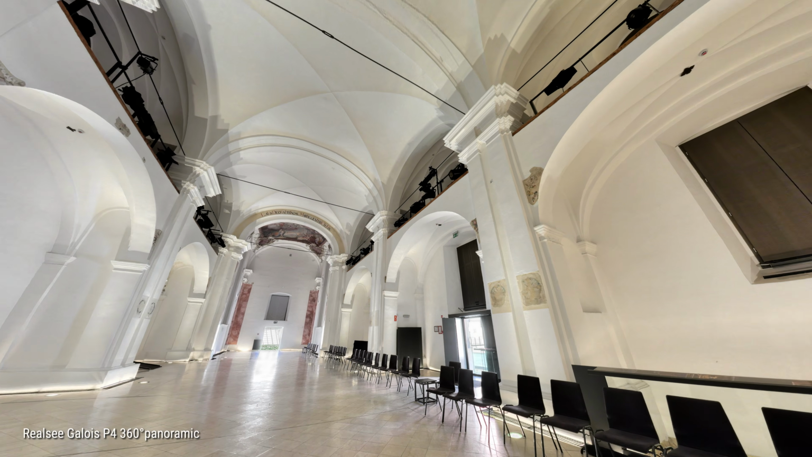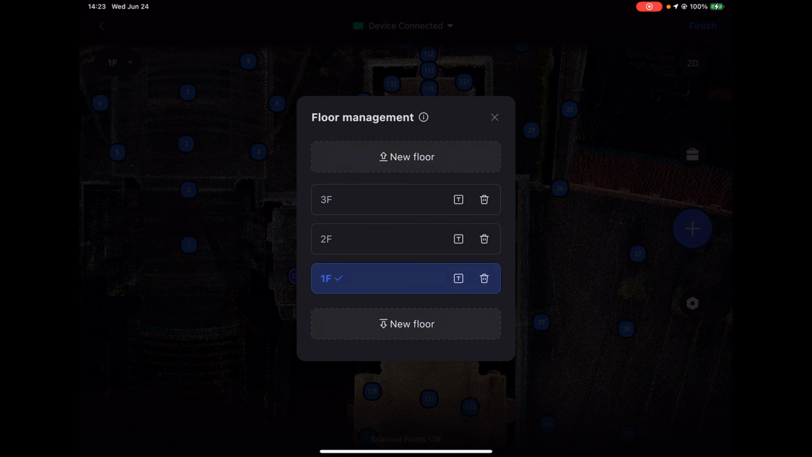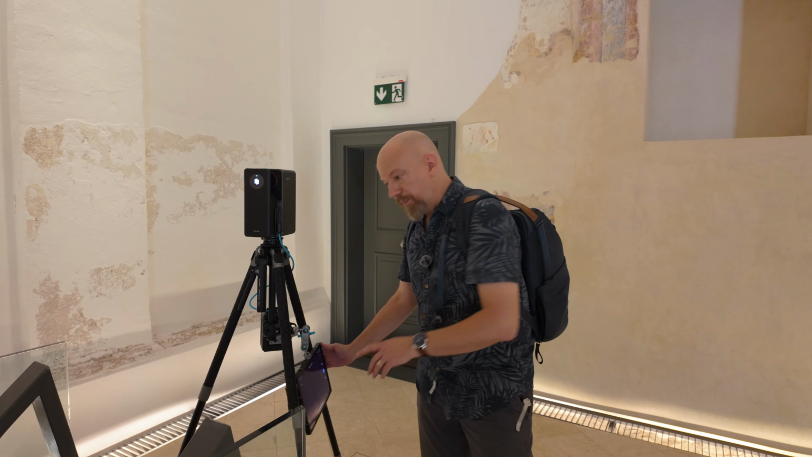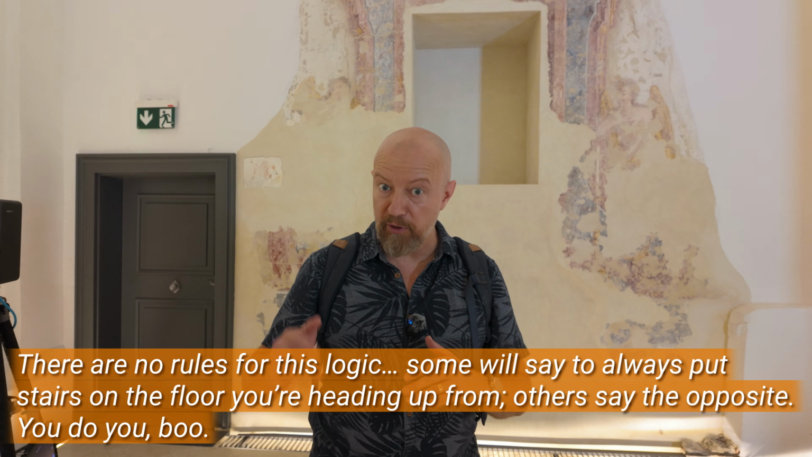Now I'm going to go downstairs into the cellar or the basement of this church. So I'll go into the floor menus, go to settings, and now add a new floor below, and it says B1, basement 1, perfect. And I am going to start heading down the stairs. Now, should I scan the stairs as this floor or the floor beneath? Well, based off the logic that I used earlier, where the stairs up wouldn't exist unless that floor existed. So if we're on the first floor, stairs up to the second floor only exist if there is a second floor. So the very first step became the first part of the second floor.